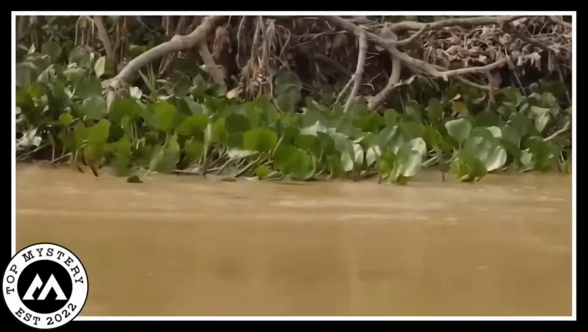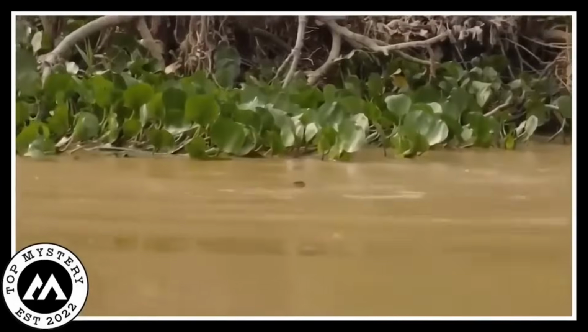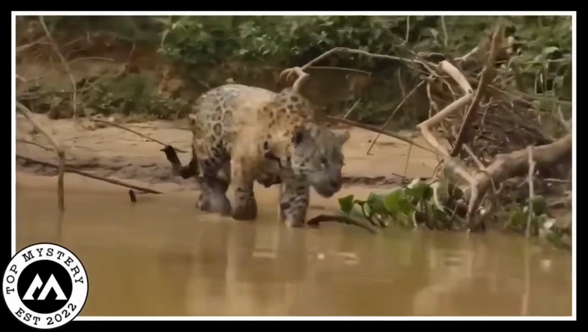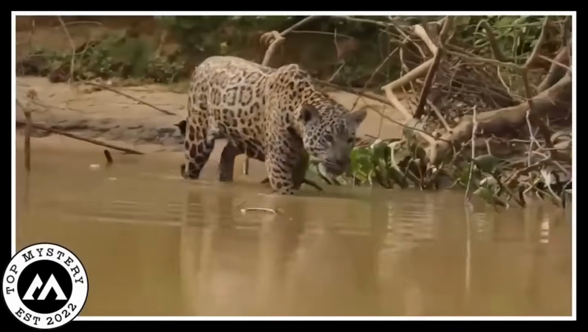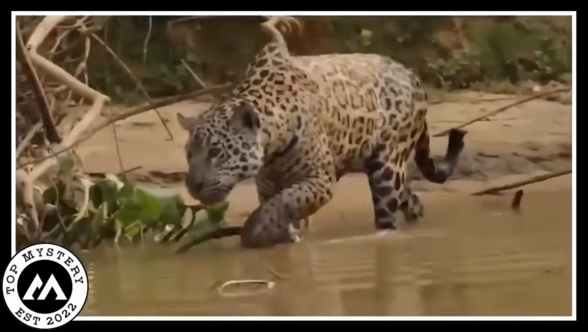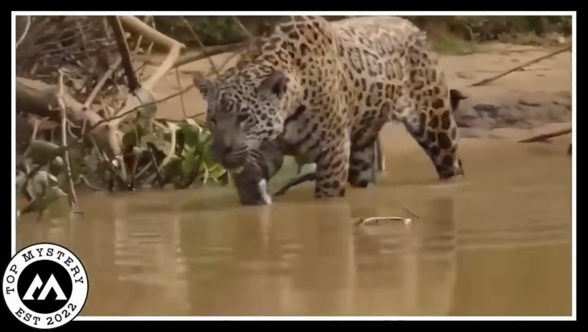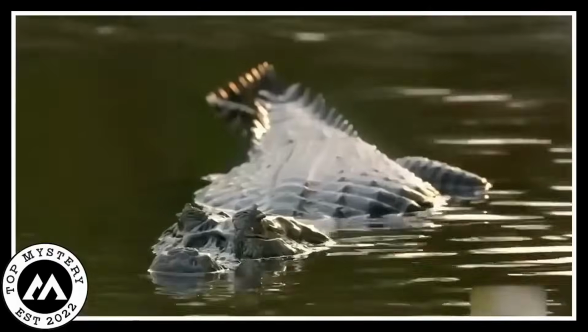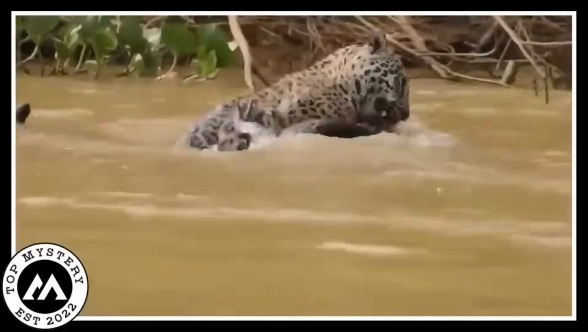Mysterious jaguar river hunt. In the daytime, by a river near a thick forest, something strange happened. There was a video that showed a jaguar, a sleek and deadly animal, moving quietly towards the river. It seemed like the jaguar was getting ready to hunt. The video captured the jaguar moving silently in the water, and suddenly it caught a caiman. The caiman, a creature in the water, wasn't expecting this attack.